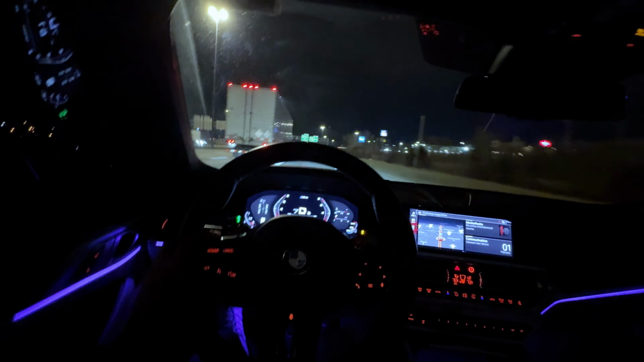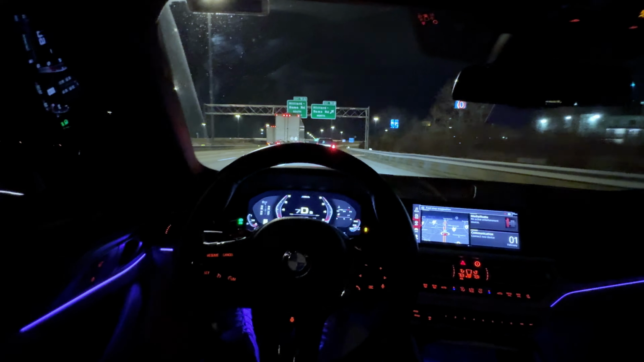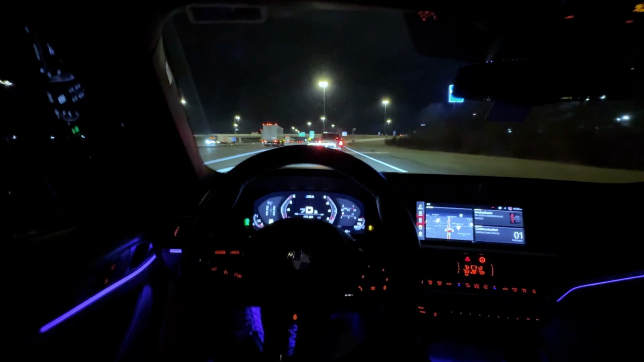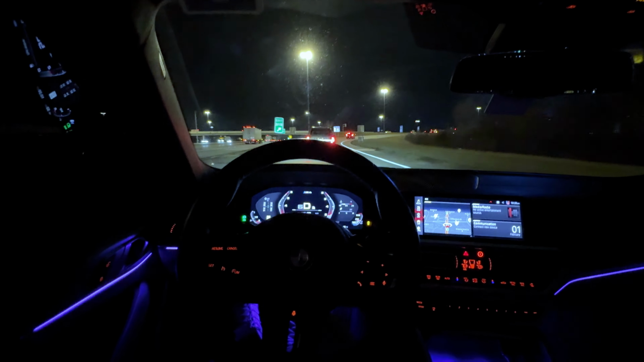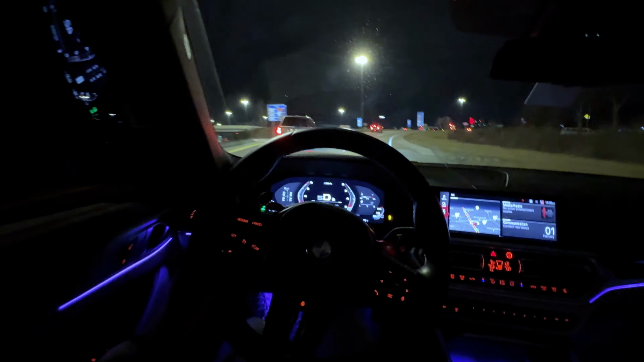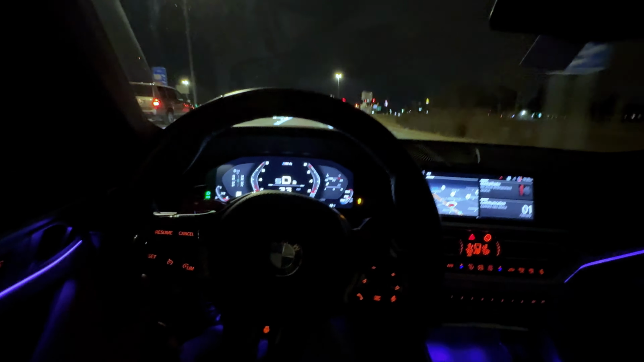There's a cop over there. Okay, nice. He ain't making no U-turn or anything. I didn't expect him to, though. But yeah, it's crazy, honestly. Like, this car right here is such a capable platform. Honestly, am I tripping around here? A cop. I'm tripping.